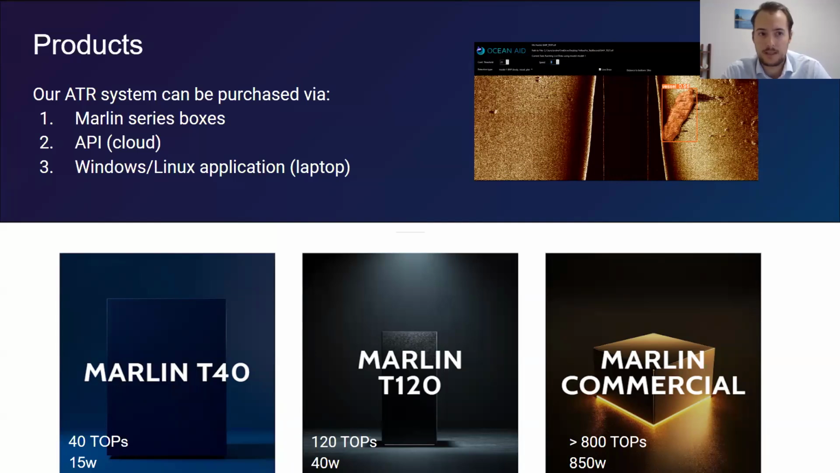Other than that, you can also provide us data through our API, and we can do post-mission detection, or you can download our app that will be on either Windows or Linux laptop, and you can do the detection on your own. Simply put, we connect to the imaging stream through Ethernet, and we provide the detections out on a screen and a map, so you have the best ability to make decisions based on your understanding of the data.